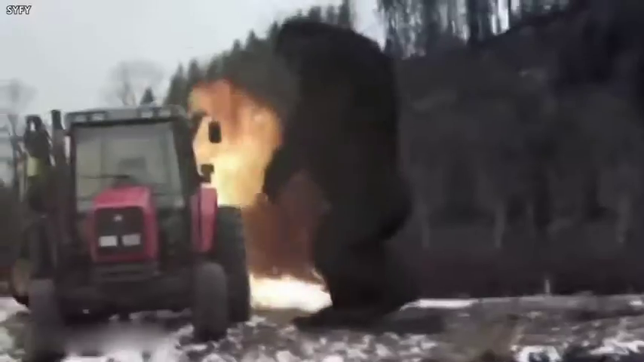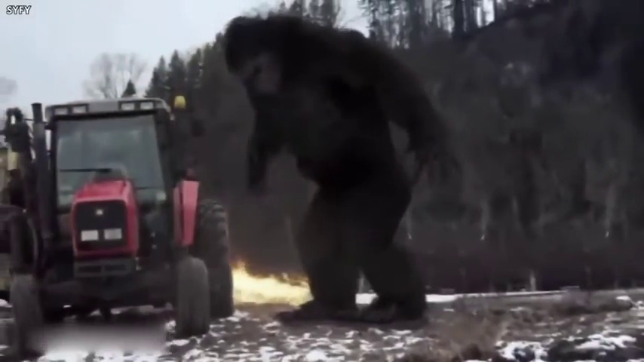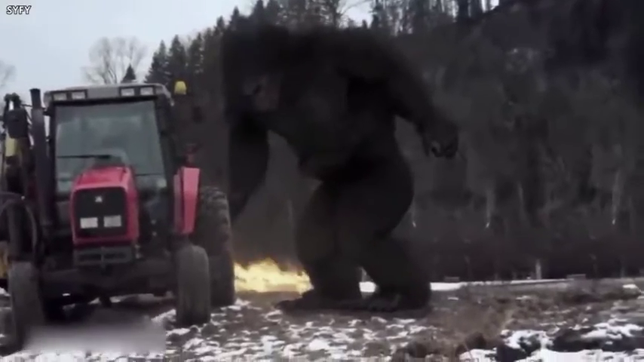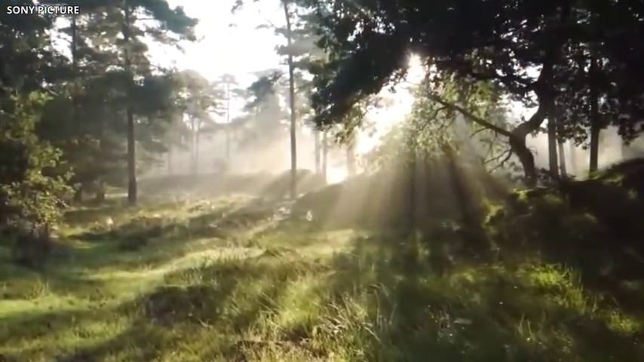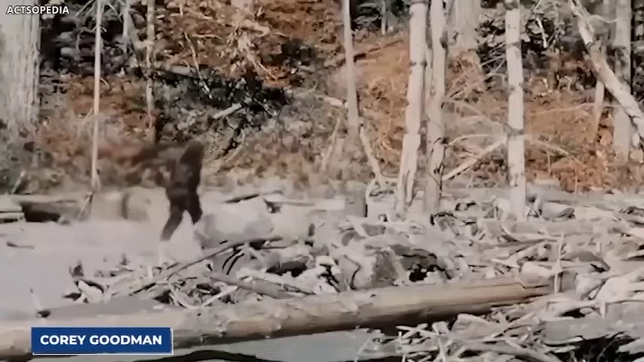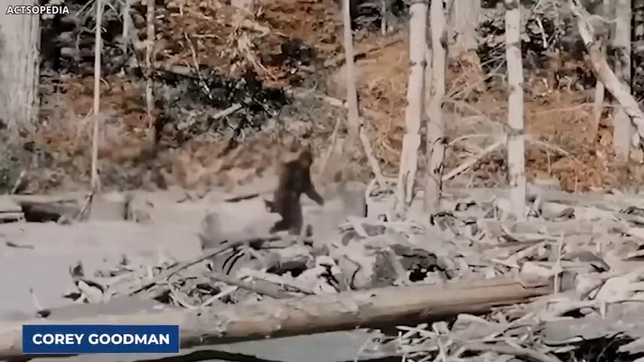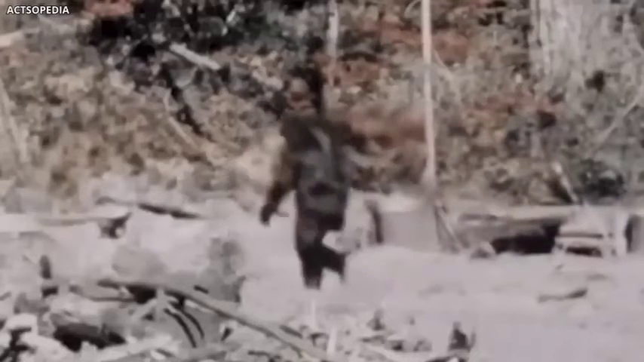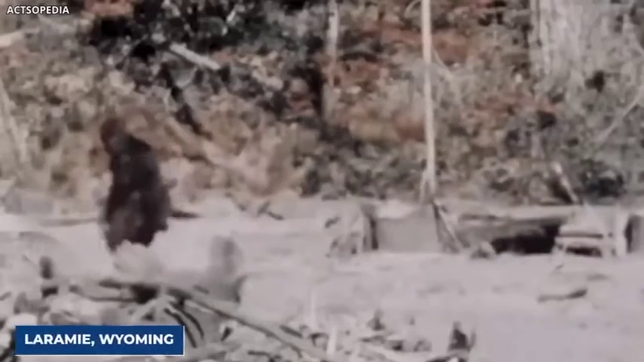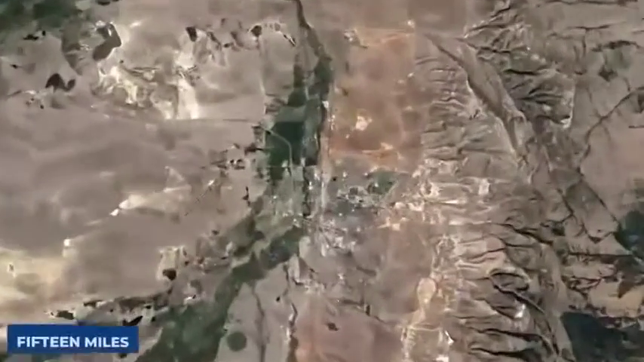Number 2. Sasquatch. Sasquatch, or as pop culture calls it, Bigfoot, is a tall, hairy, upright, walking monster that looks a lot like a simian. According to most legends, he lives in the depths of the forest. A man named Corey Goodman shared a video on YouTube in May 2019. He claimed that it was evidence of a sighting of Bigfoot in the Laramie Forest, Wyoming. According to Corey, the video was filmed almost 24 kilometers south of Laramie.